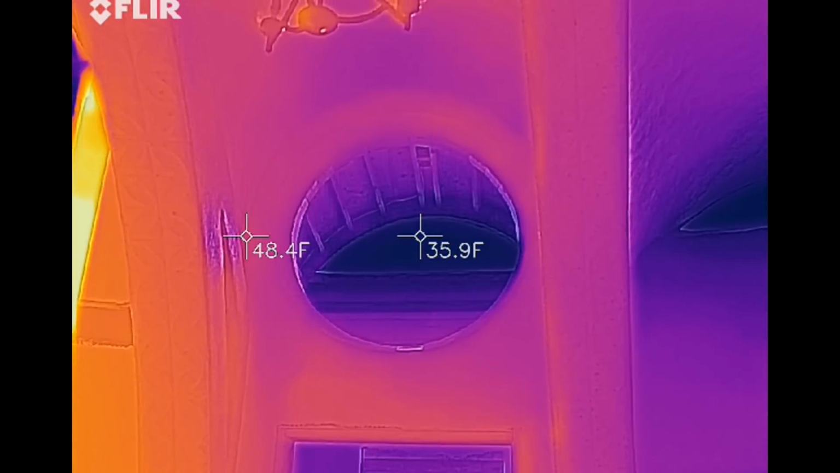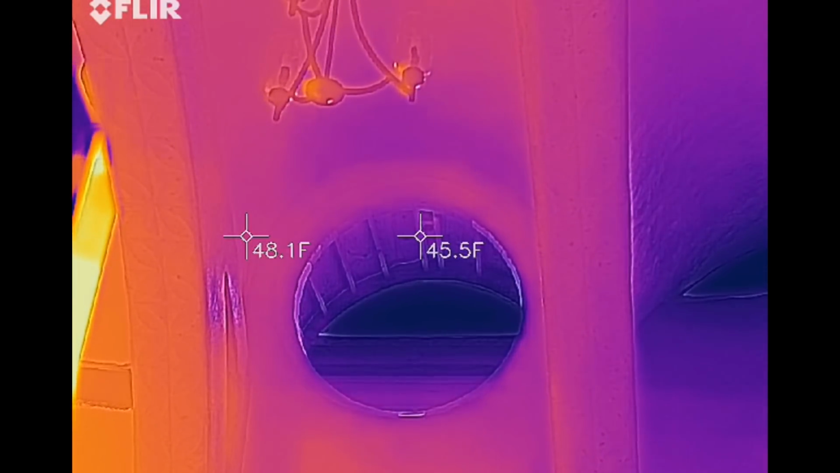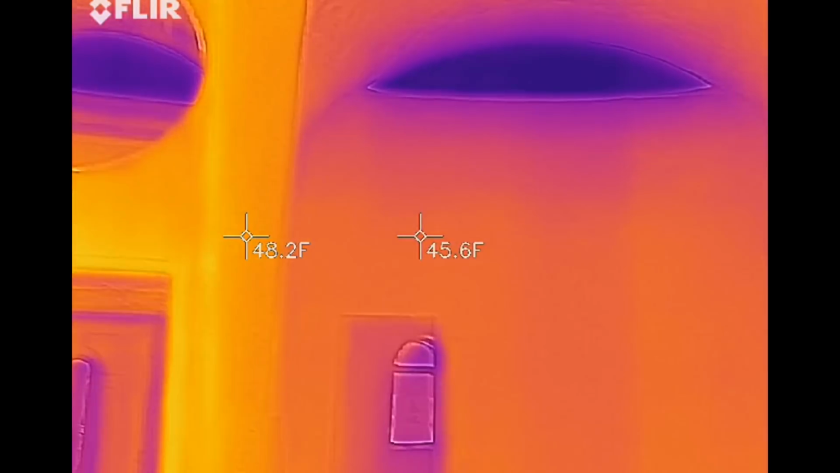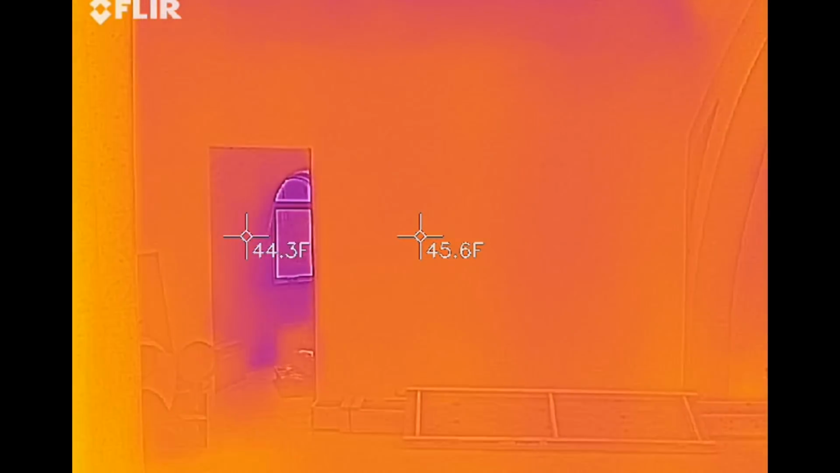That pounding sound is Sherry using the staple hammer in the other room. The audio on this heat camera seems more sensitive than on my cell phone. You see the little temperature probes.